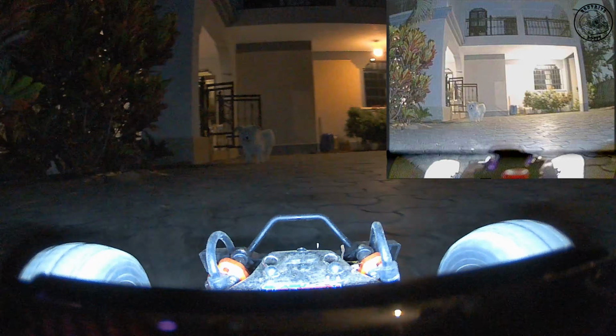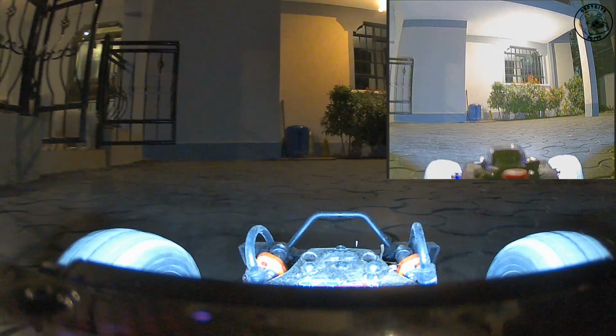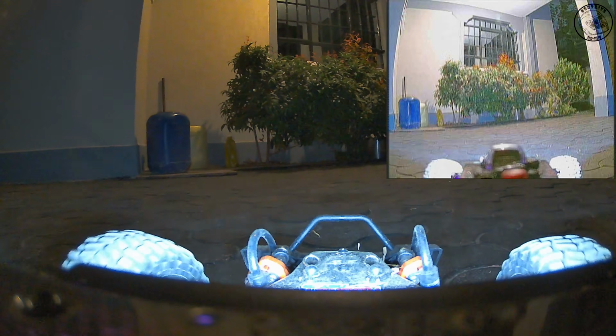I hope I've convinced you to consider switching back to analog if you're currently using a digital FPV camera at night.